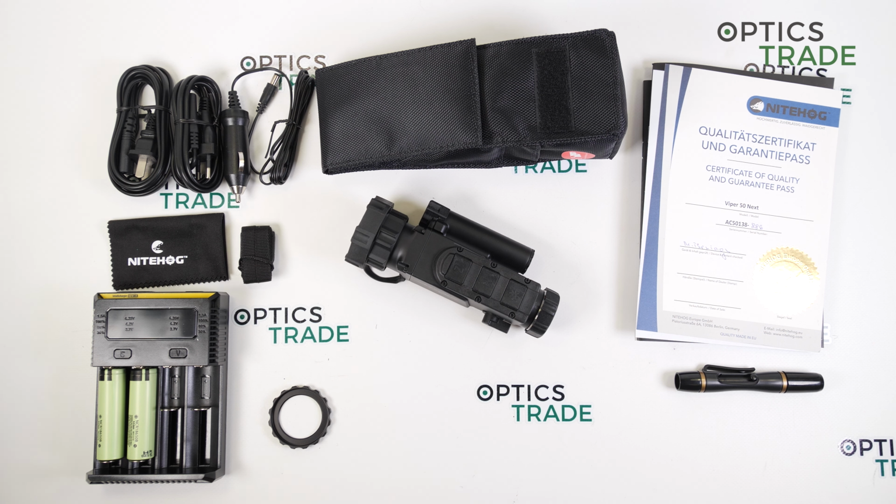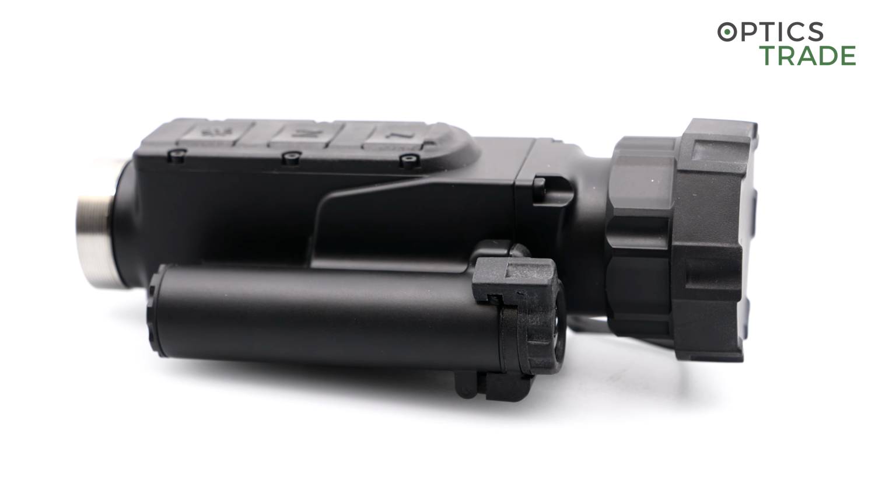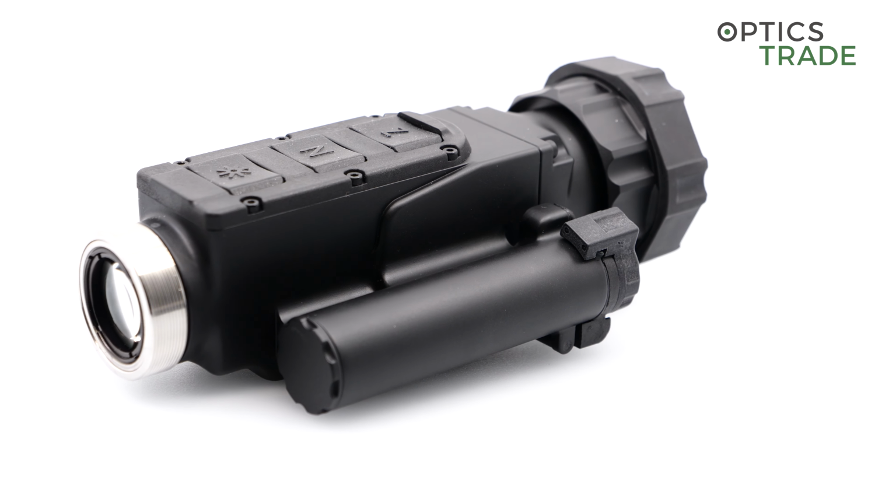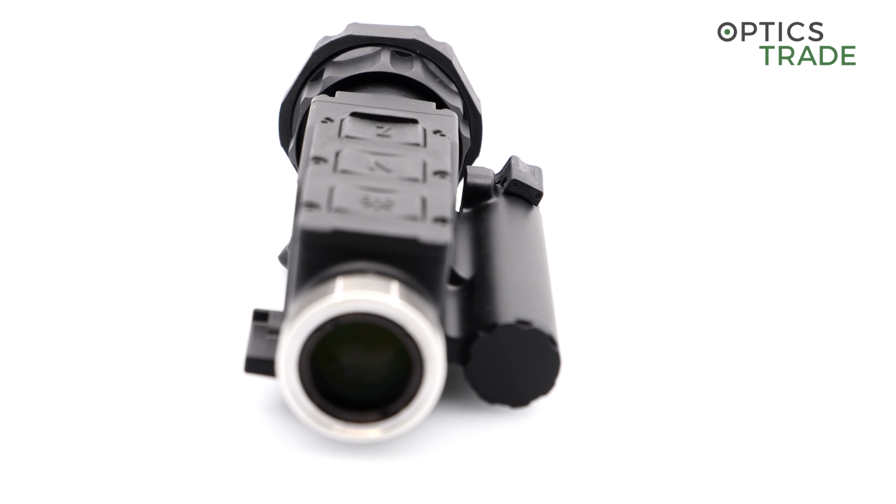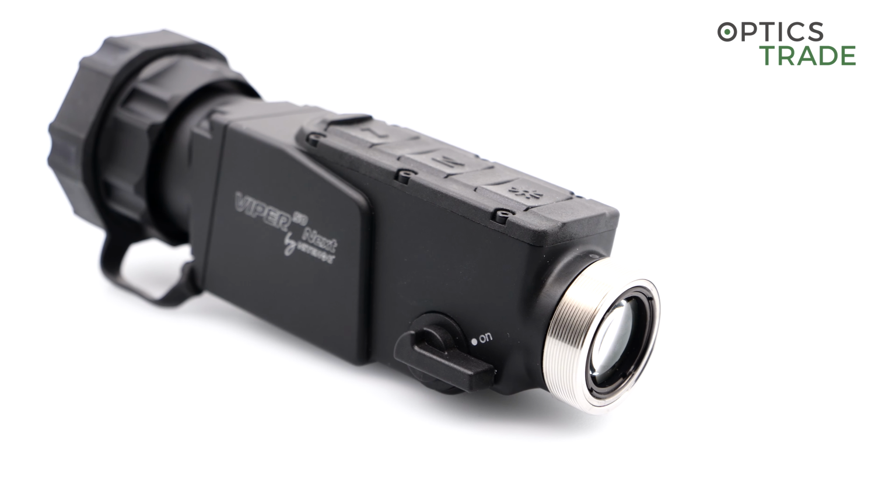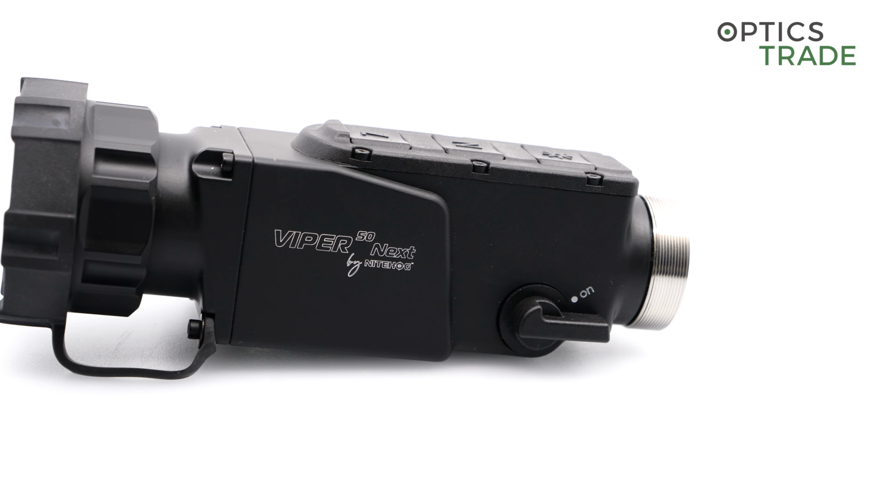So as soon as you get the device, you can mount it on the rifle scope and go hunting, because they really try their best to perfectly zero in the device when it leaves the factory, which is again unique, and really not a lot of manufacturers do this, but in my opinion it is really great, and maybe that's why it's also a bit more expensive than some other devices on the market.